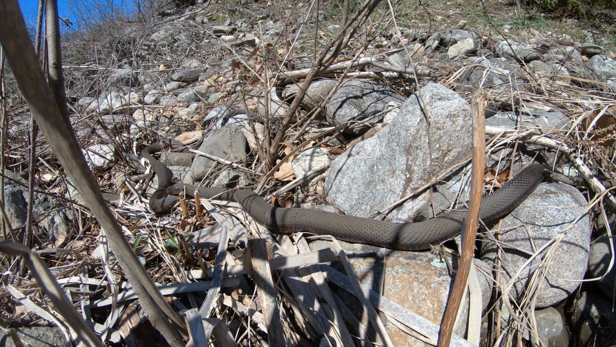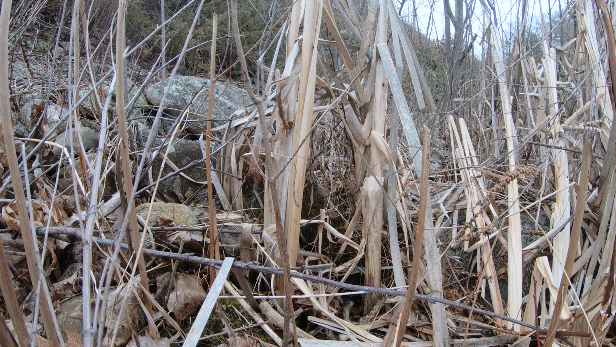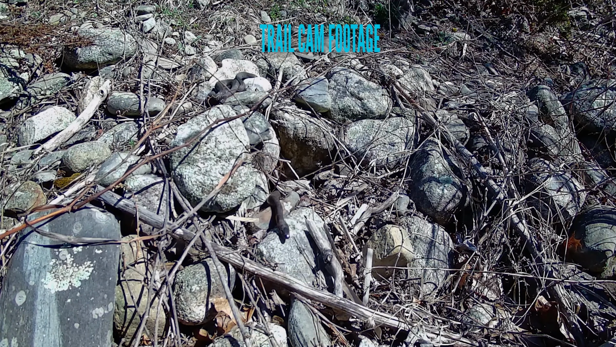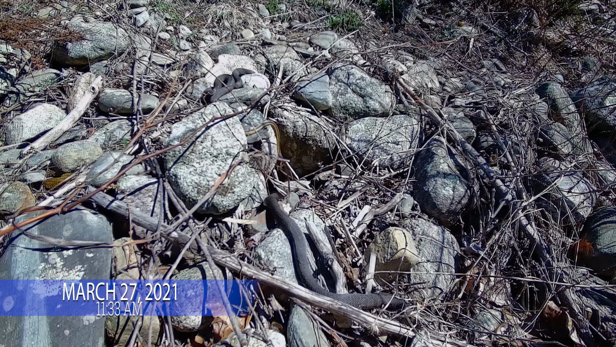Now, the best footage I have captured at this den site was with my Canon and GoPro cameras, using a couple of different time-lapse settings. However, I was still pleased my trail camera was triggered by a few of the den's occupants.